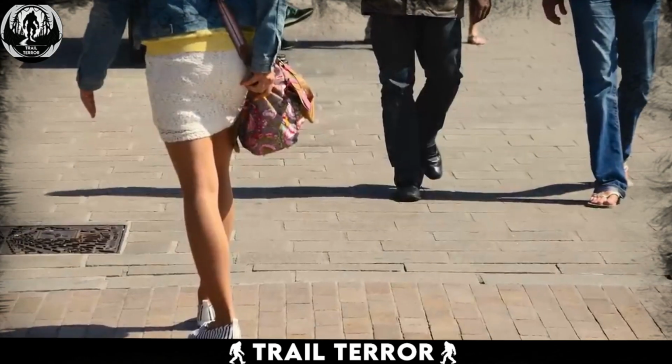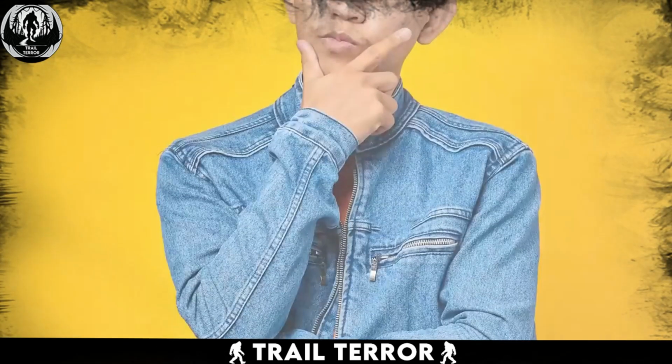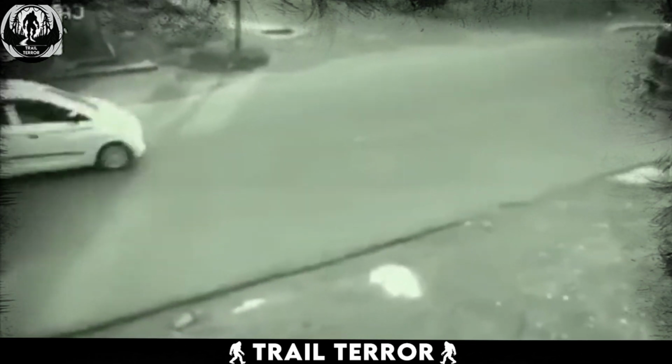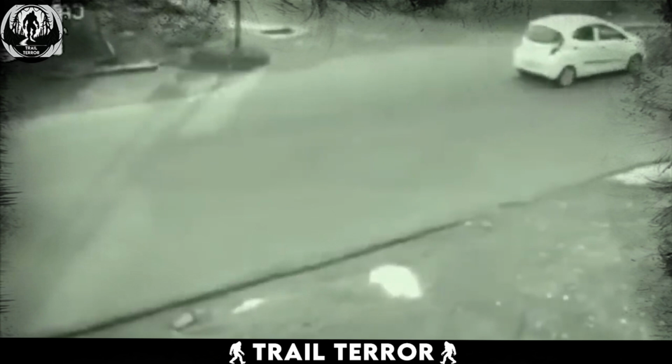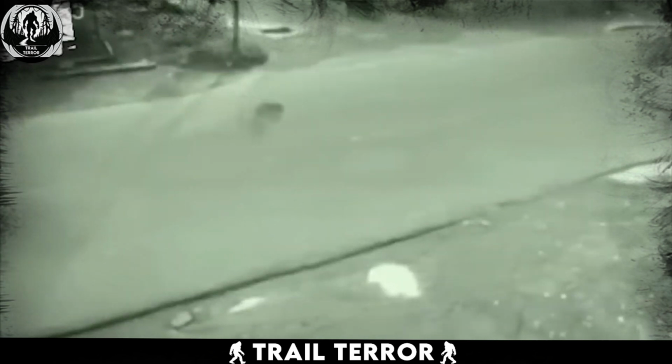Jaywalking is a crime in some places, and people can face consequences for it. But what if the jaywalker isn't a living being? This video comes from India and was recorded by a road security camera. In the video, you can see a busy road, and from across the road, a mysterious, ghostly figure approaches. This ghostly figure proceeds to jaywalk on the road, crossing it without any apparent concern for the passing vehicles.